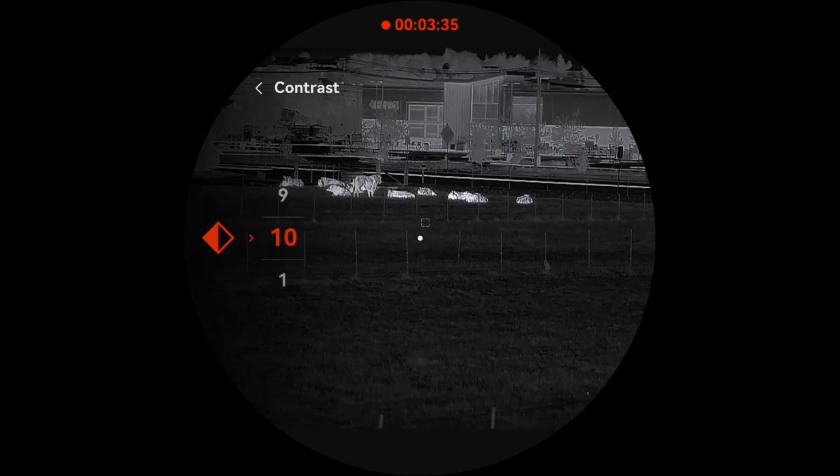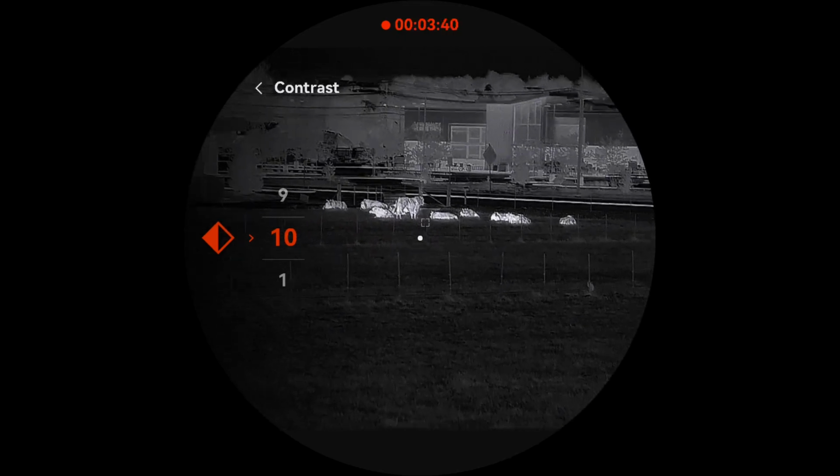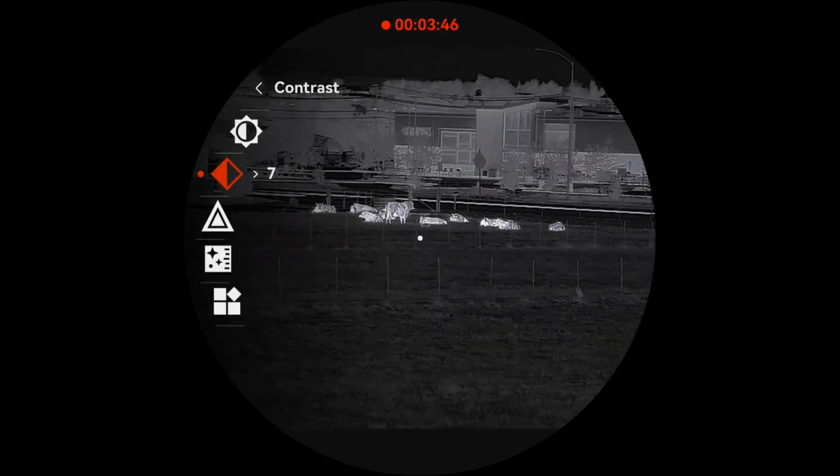However, right here on number 10, you can see everything's kind of black, but if you like the animals to pop out, that does work really good. I like it right here for today's weather conditions, about 7.